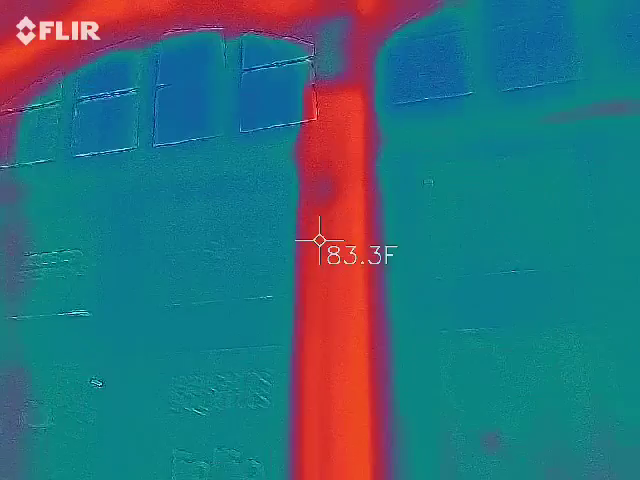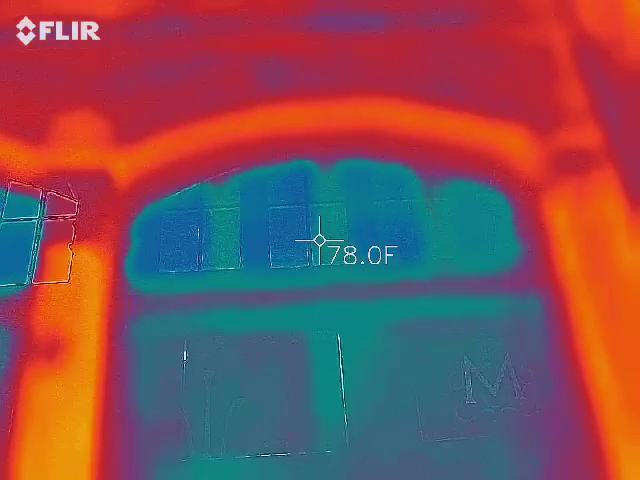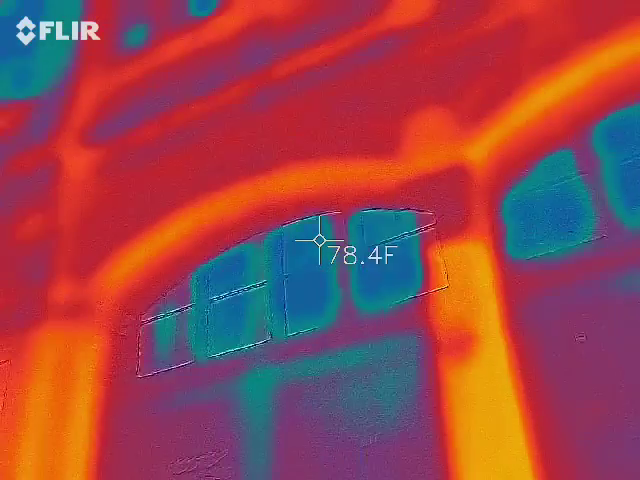We need to get up on the side of the street. Oh. I have ibuprofen in the car. Okay, my shirt's coming up like a fat man.